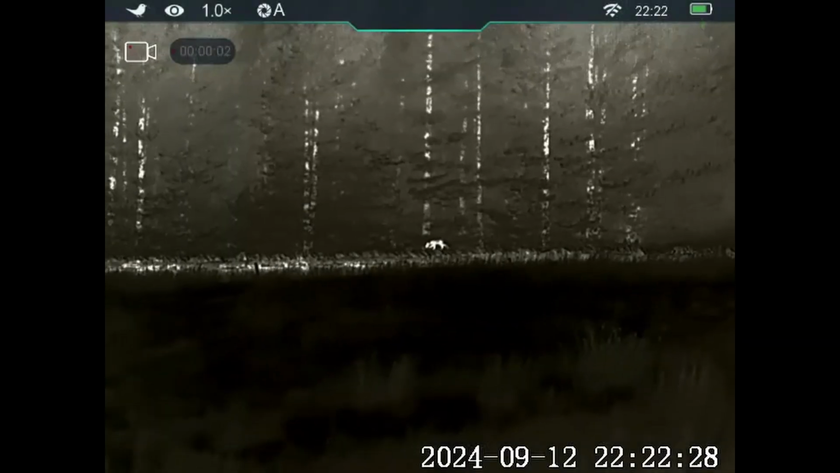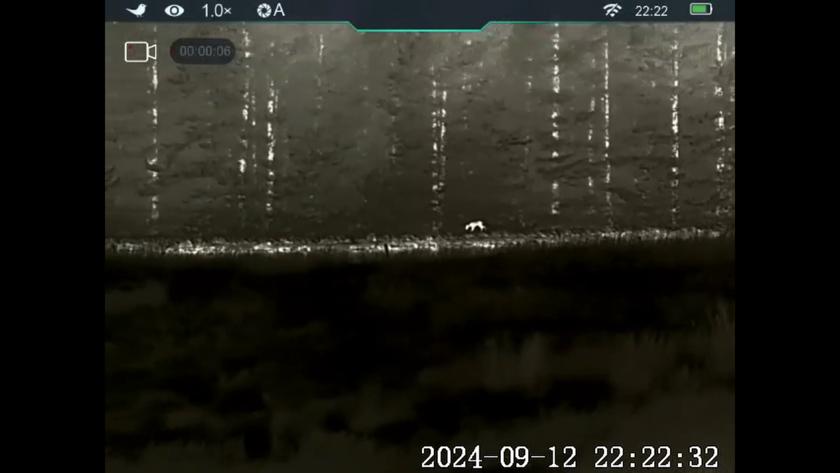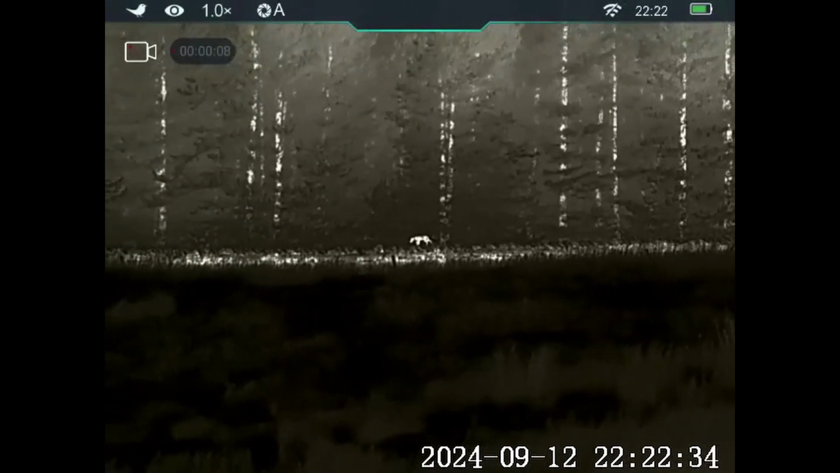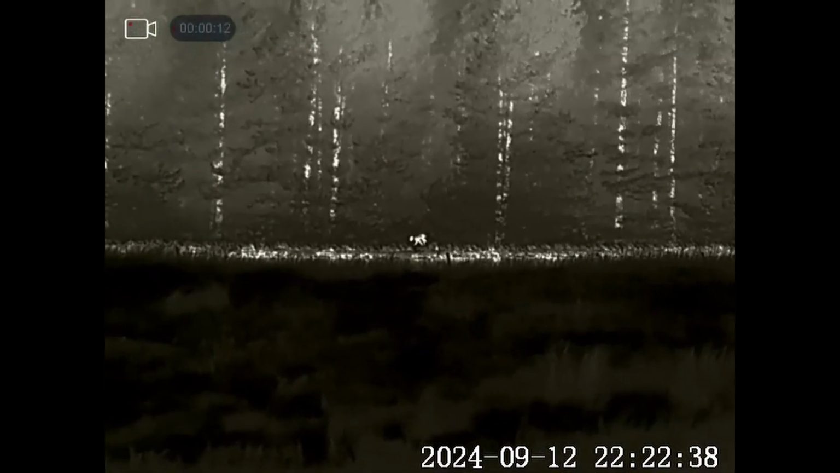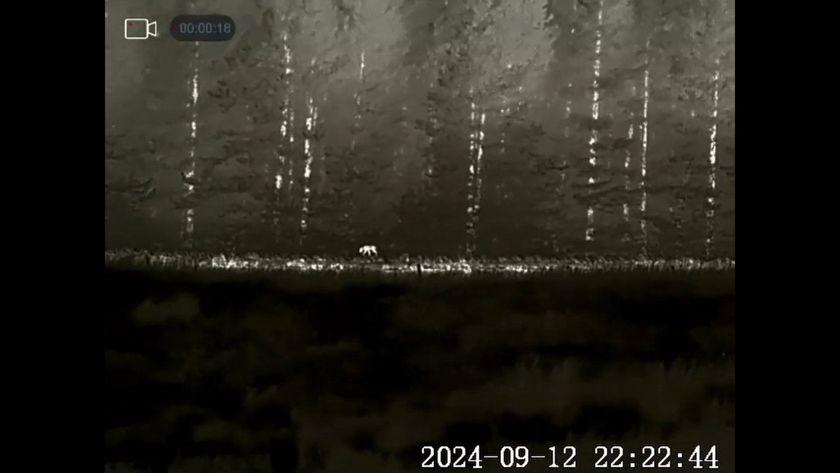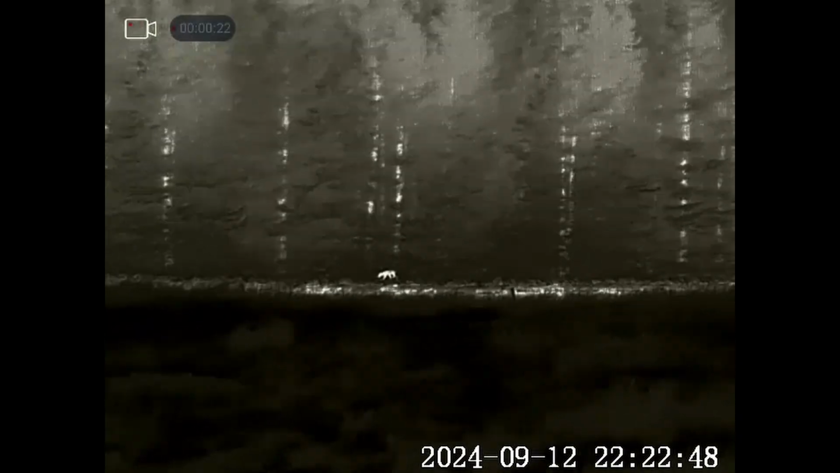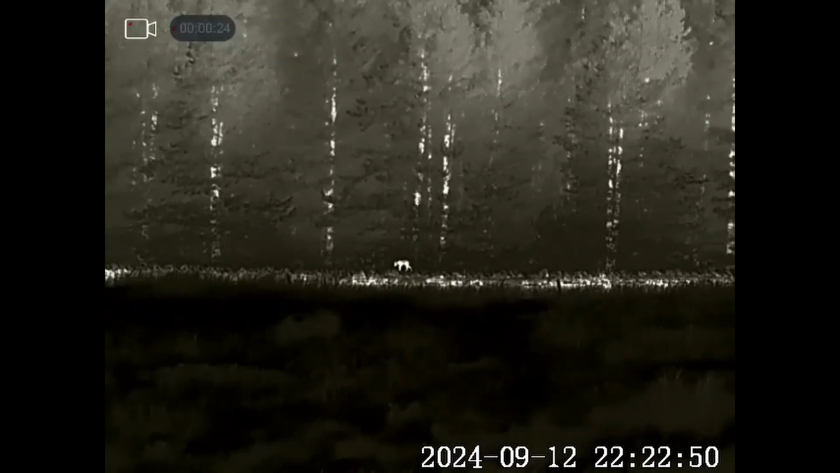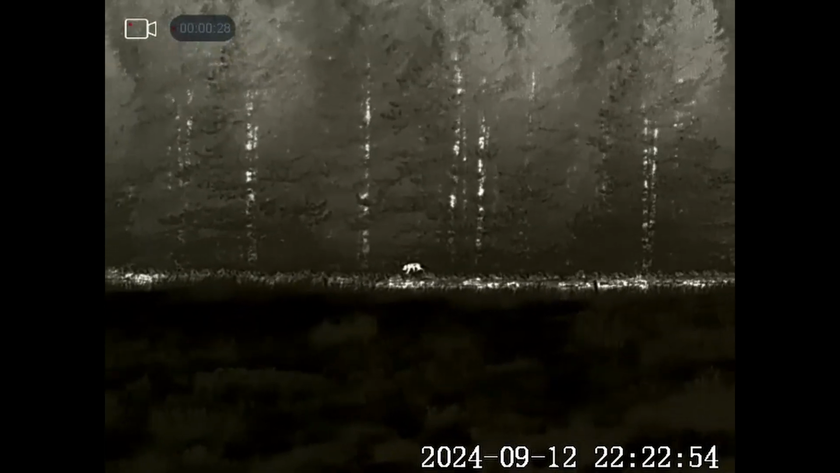The fox disappeared for a while, and then my friend tapped me on the shoulder and said the blooming thing's on the wall behind us. So I turned round with the scanner because I'd been spotting in the other direction, and there it was. It's using that wall for two things. One, to keep an eye on us, and the other, it's actually hunting for mice and voles and things like that. It's looking from either side of the wall and listening to see if it can hear anything to drop down on.